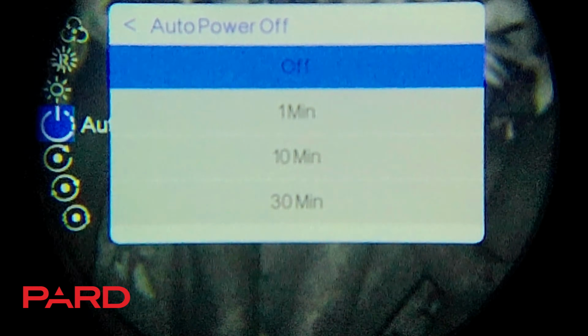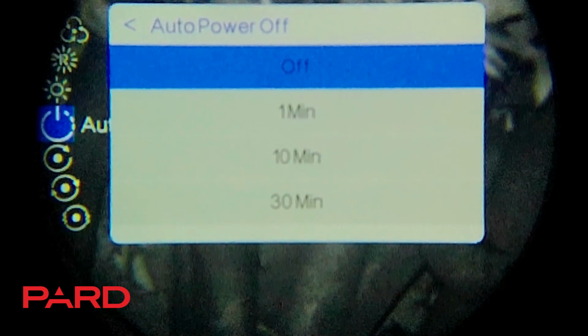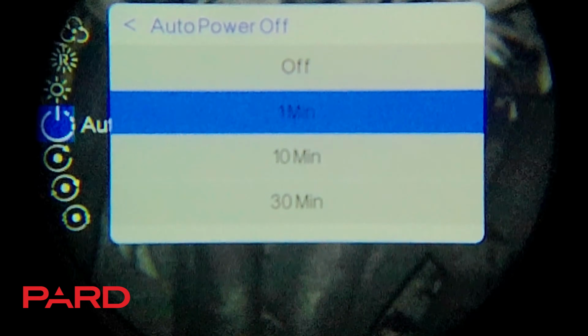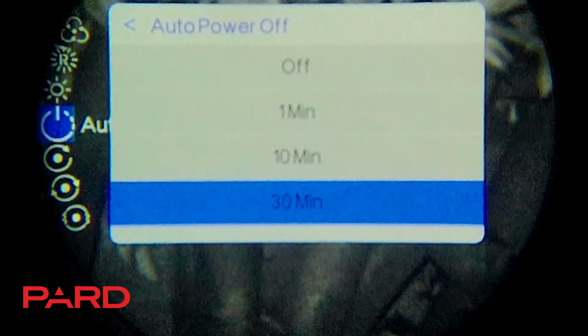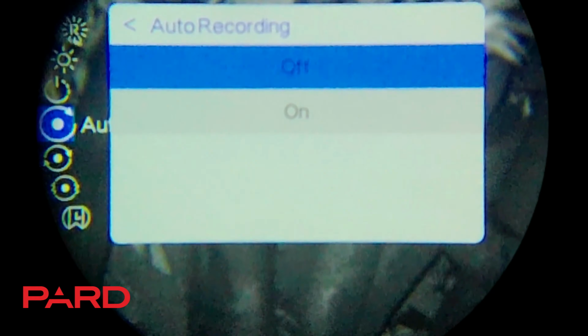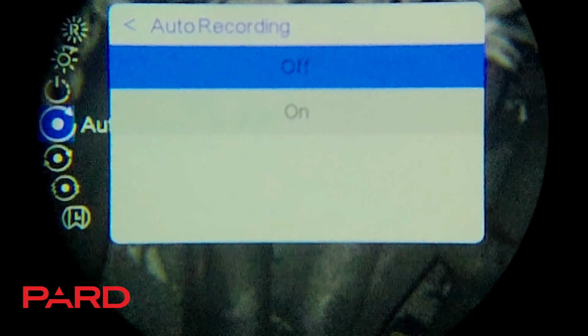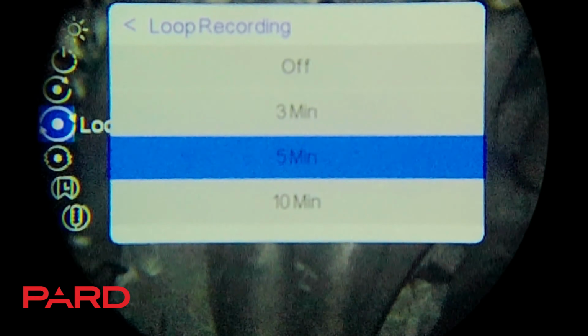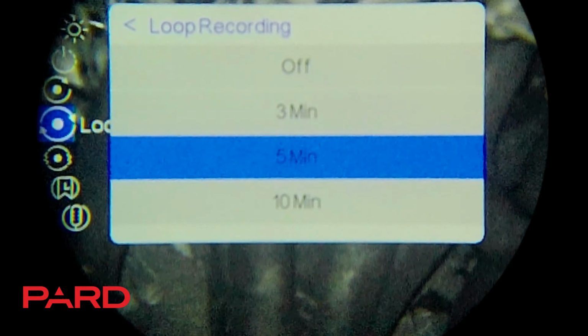Auto power off. I keep that off, but you can adjust it to where this unit is going to shut off 1 minute, 10 minutes, 30 minutes. I like to have control over that, so I keep it off. Auto recording, I keep that off. I manually turn that on and off. This is the loop recording. Basically that's going to be how much video it's going to take at one time.